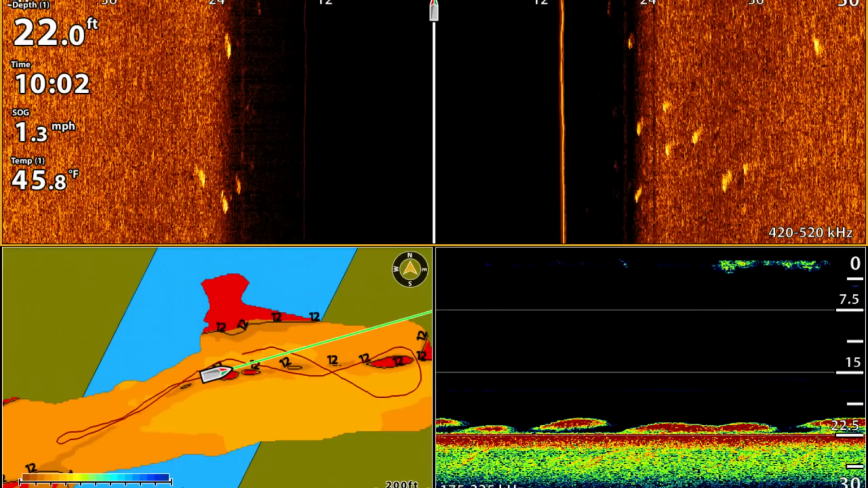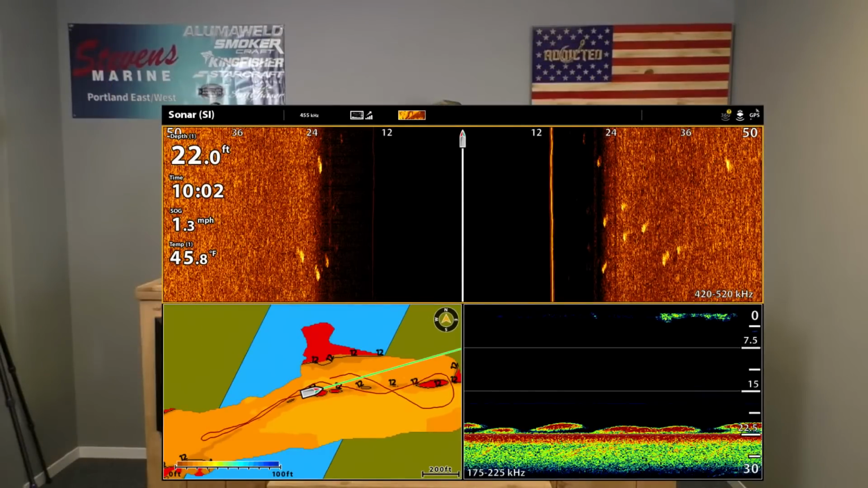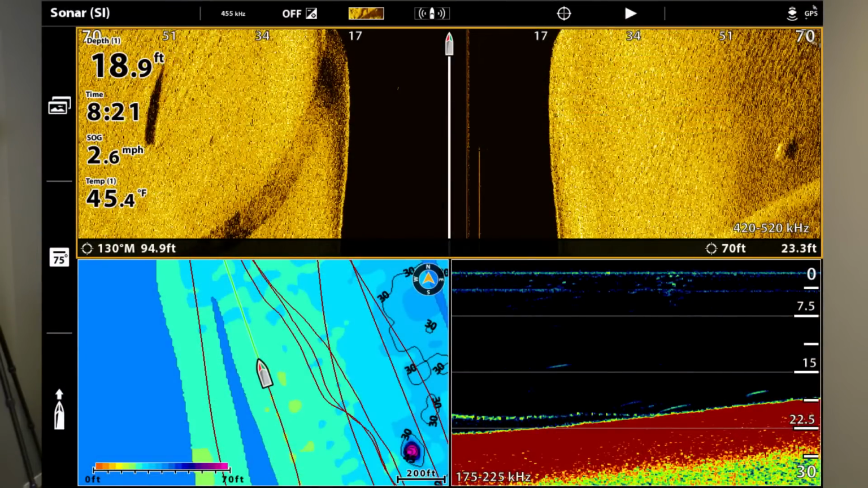So let's see what a spring Chinook shadow looks like. And this is one reason why I think the fishing sucked this year. Because see how he's by himself over on the right side, about 60 feet out. Boom.